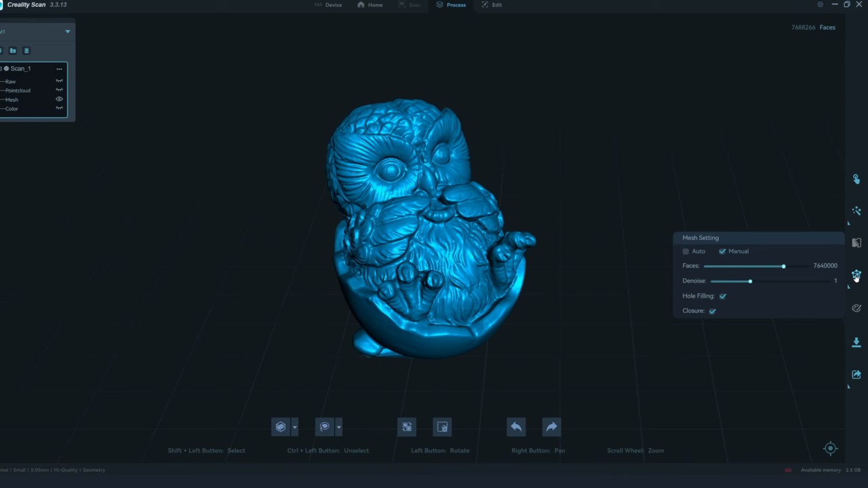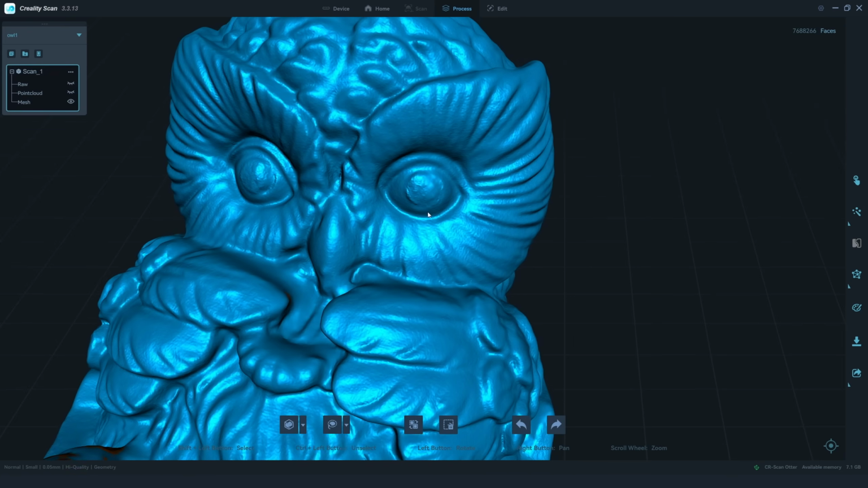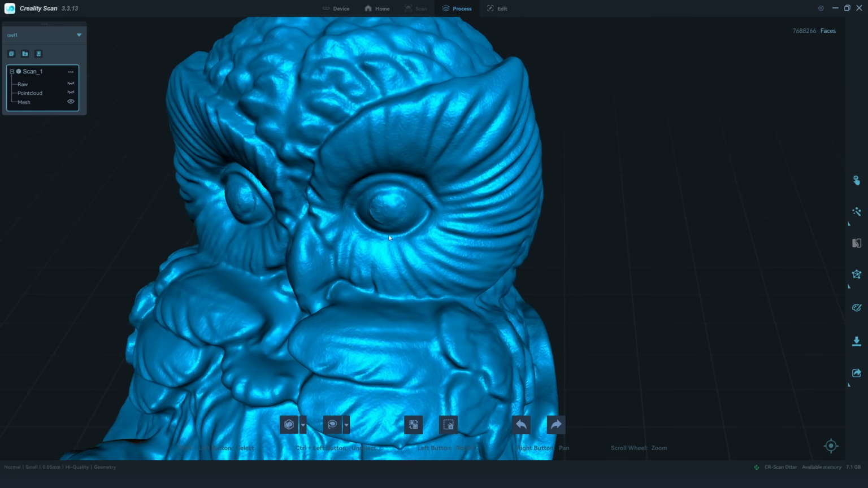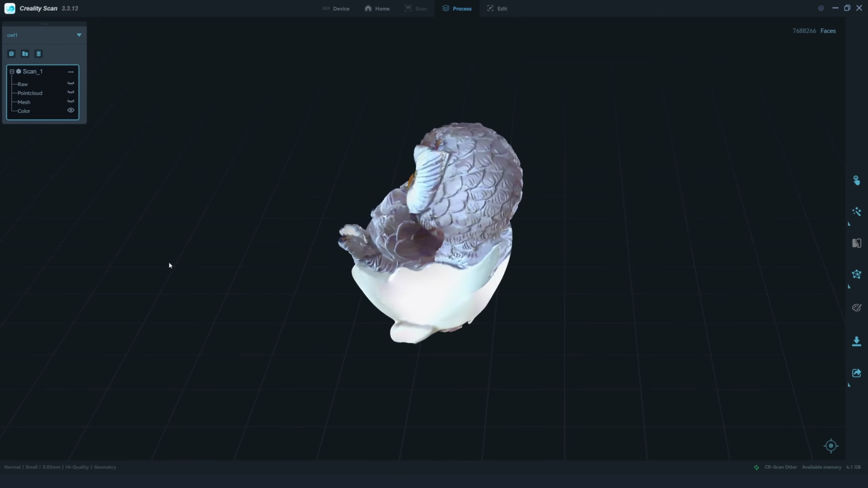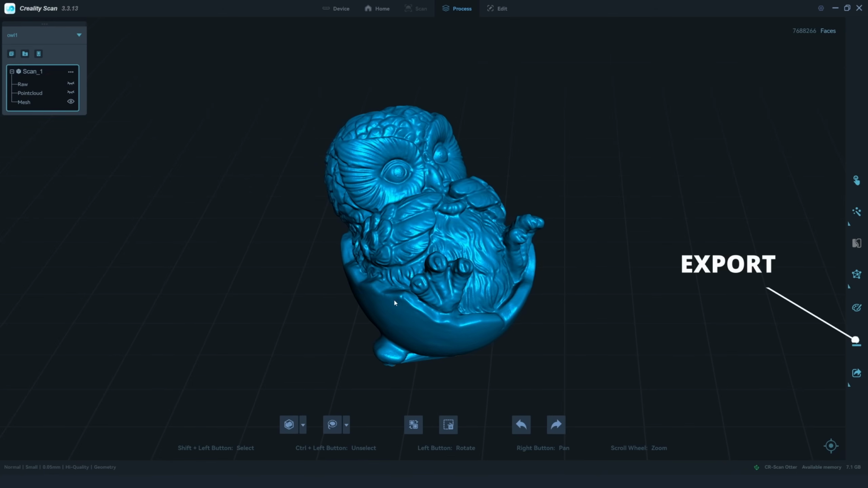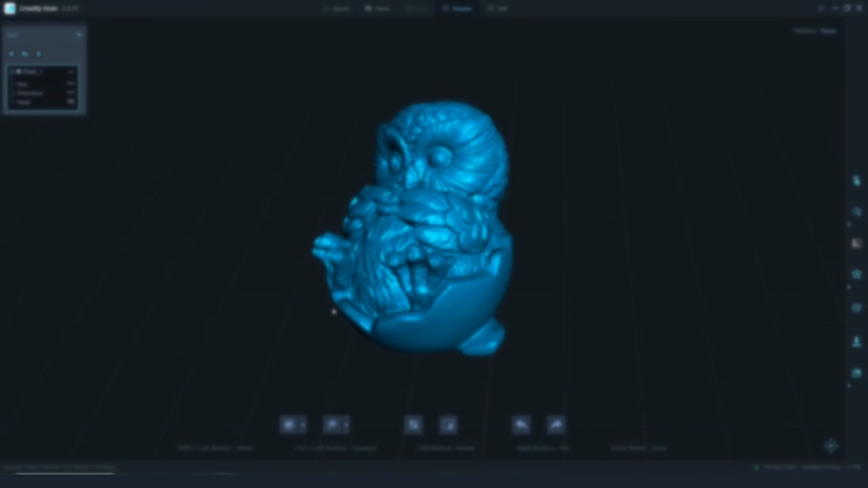Between every step, you have full control over the accuracy, number of faces, and other features, which can increase the quality of final model, but also the size of files. At the very end, you get to texture the model with its real-life colors. Export the results to OBJ or STL file, and that's the whole process. So, let's do it again.